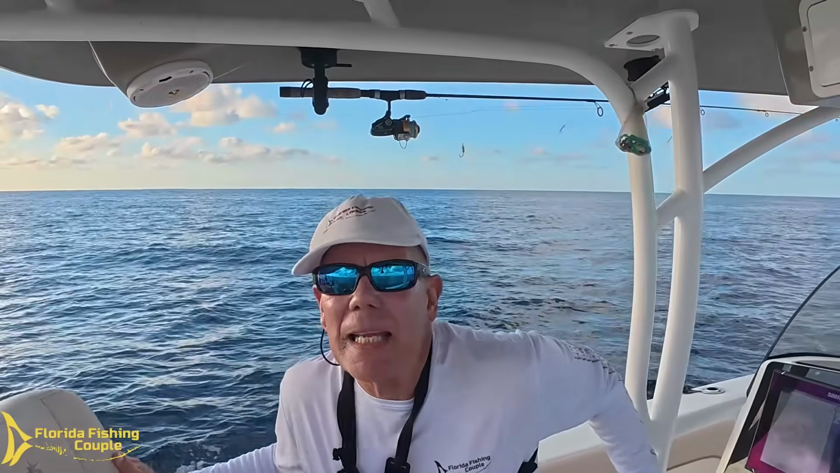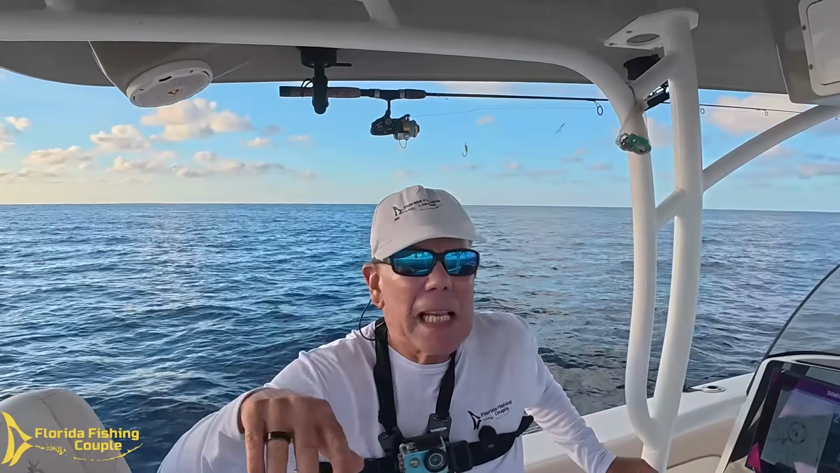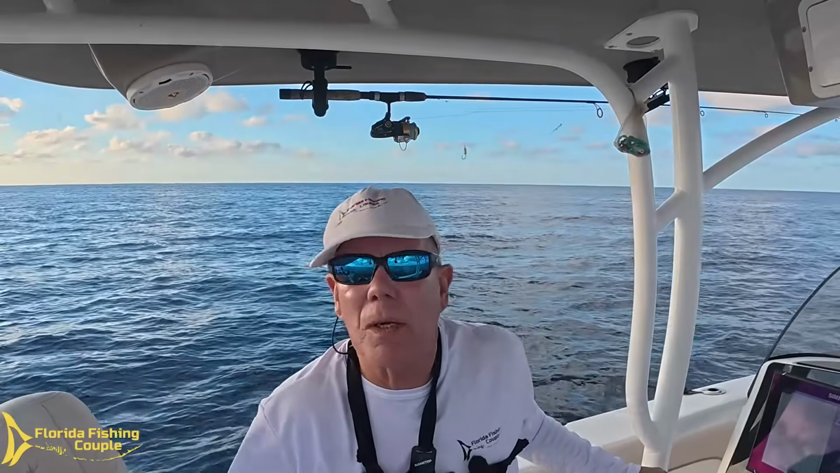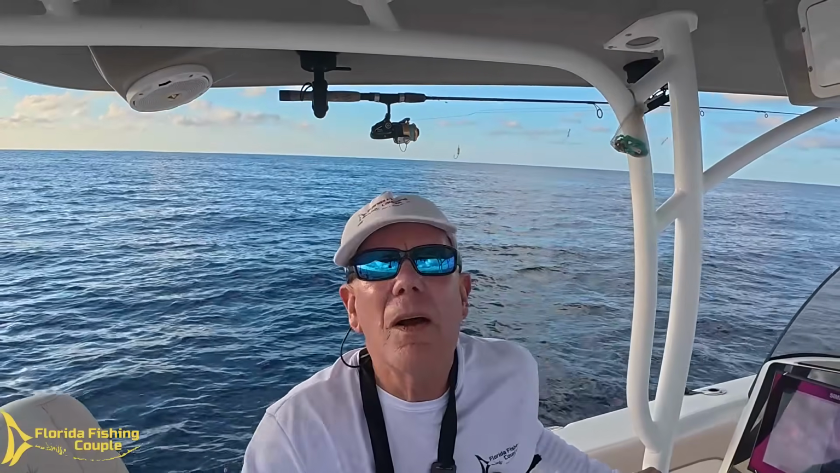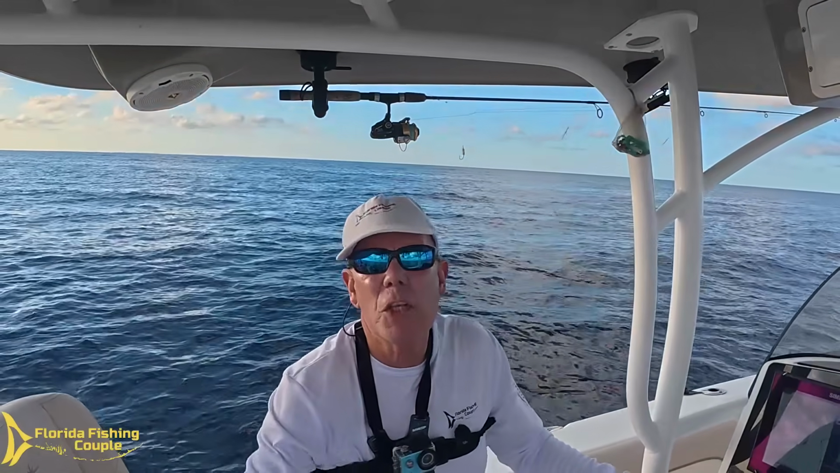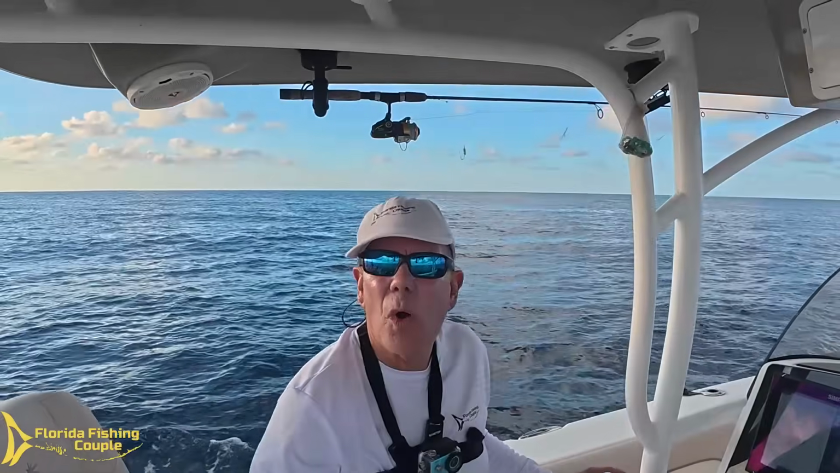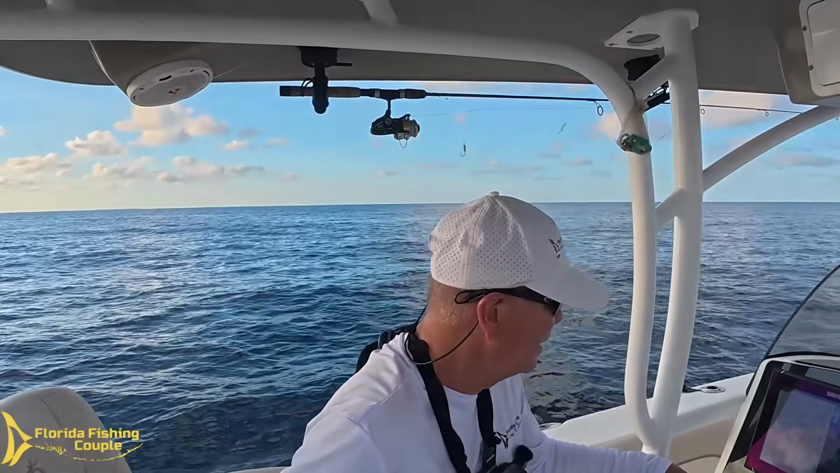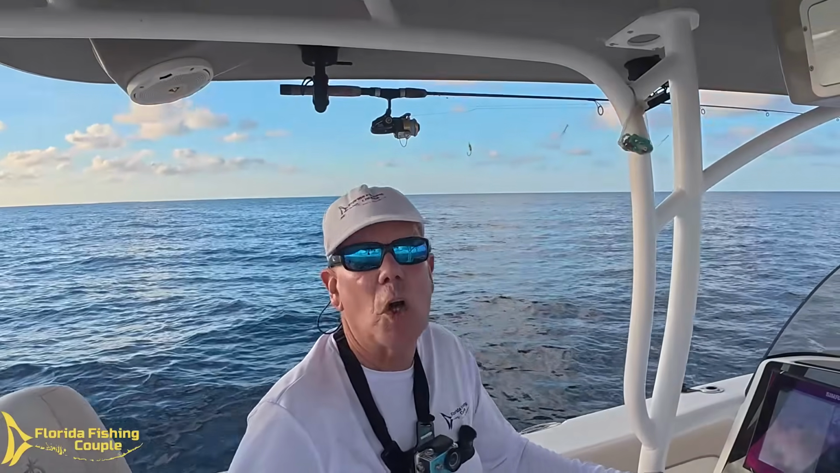Actually got a really big mahi out here one time. Same exact spot, same general location. Beautiful mahi on the Rapala. Rapala or Rapala? What do you think? I do know though that the tuna are circulating the area here. I feel good about it. I also know where to come tomorrow.